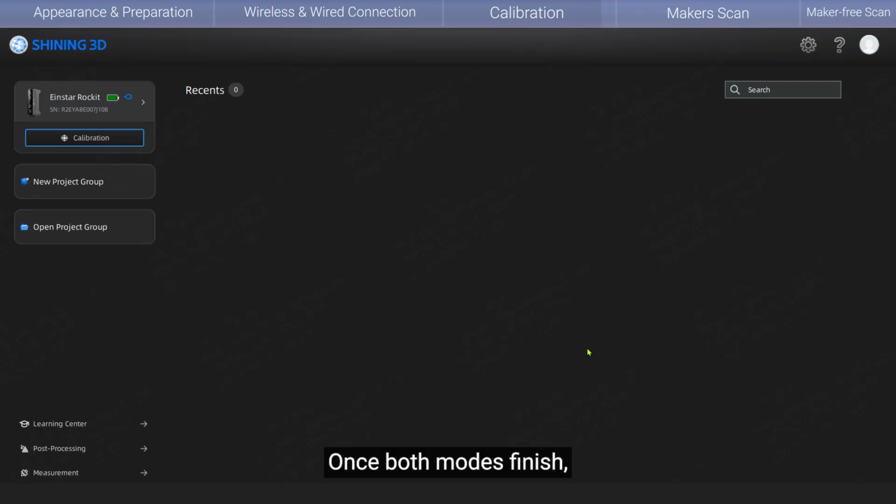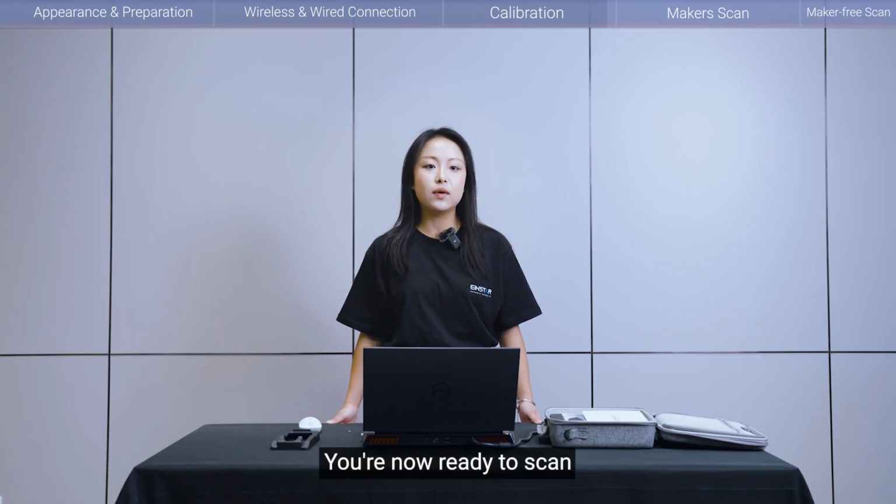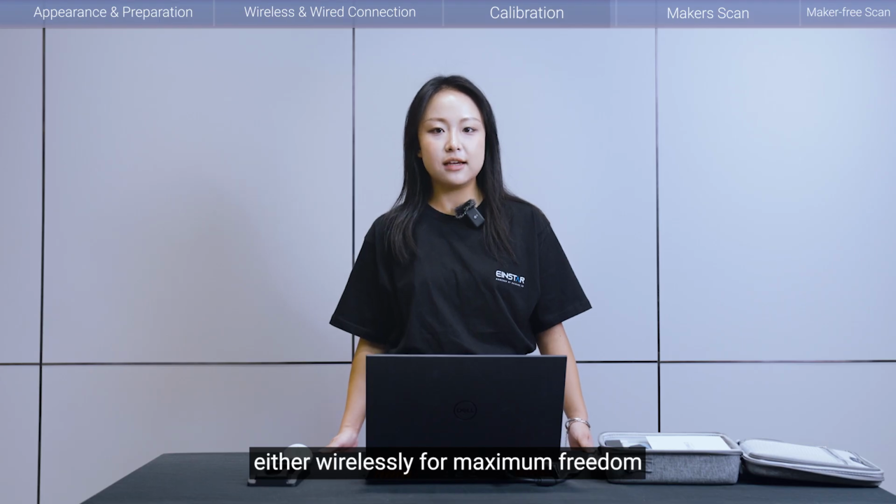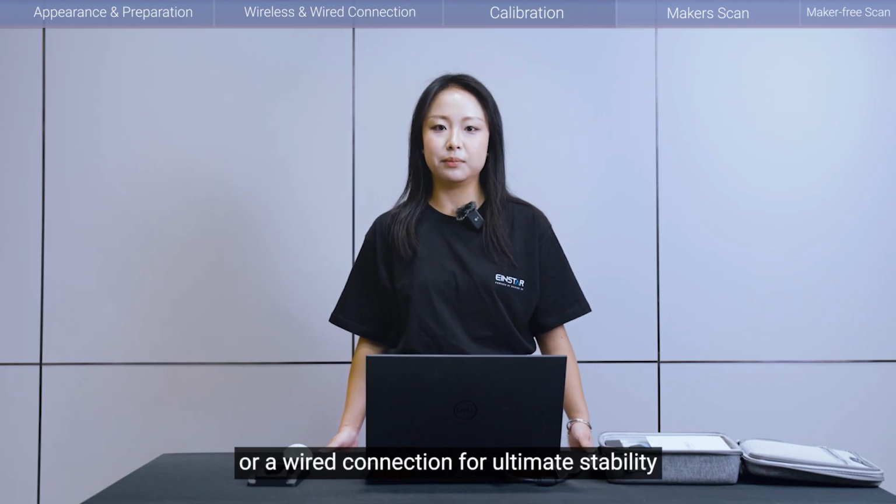Once both modules finish, the system updates the latest calibration timestamp. You're now ready to scan, either wirelessly for maximum freedom or wired connection for ultimate stability.